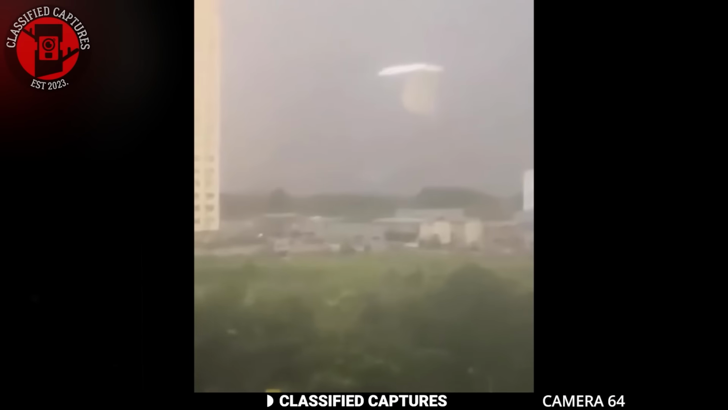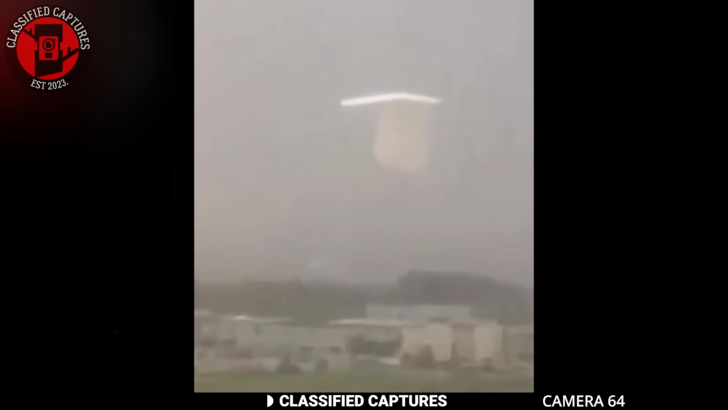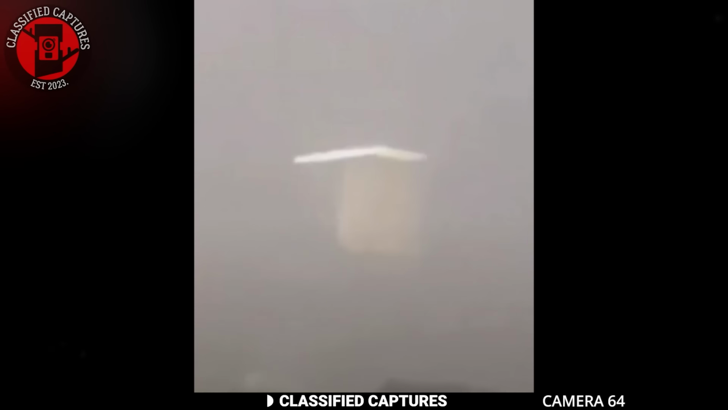Wish I could tell you those were the only strange things happening in our sky, but it gets stranger. Our next clip was captured in Ukraine, and it has left many people scratching their heads. In the video, a whitish-looking sheet-like object can be seen hovering in the sky with its top part bent forward. The atmosphere in the video appears to be quite foggy, which adds to the mysterious nature of the sighting.